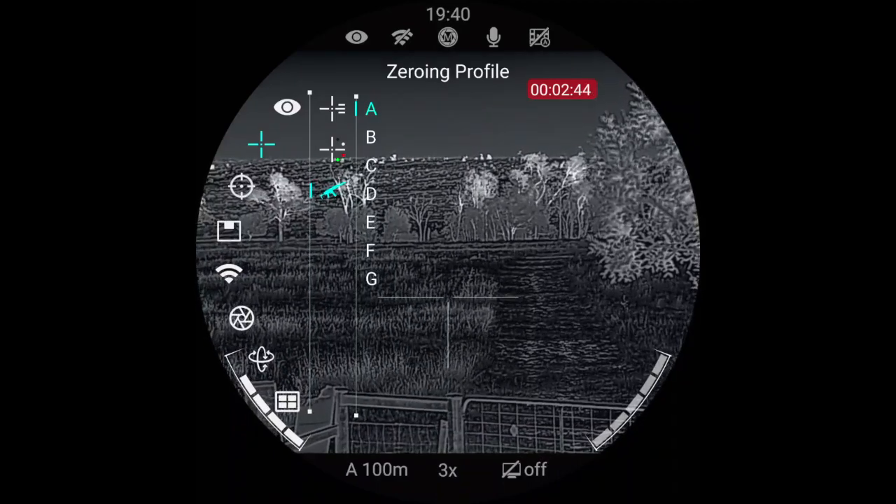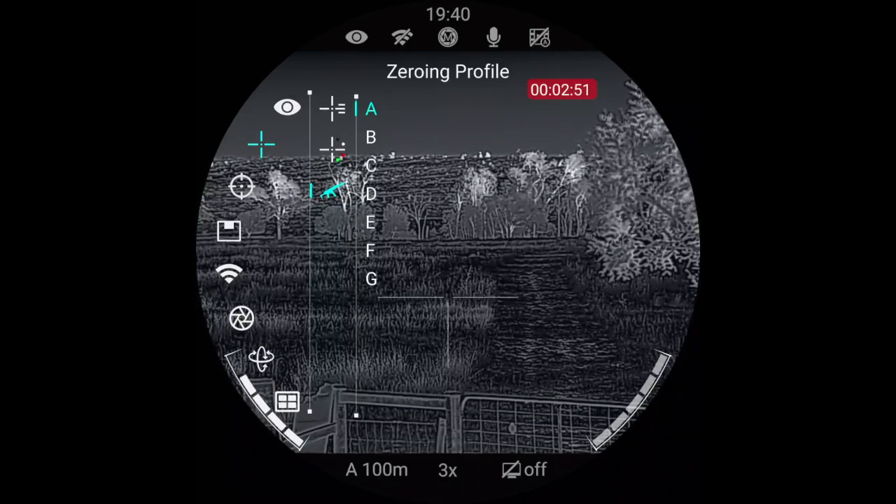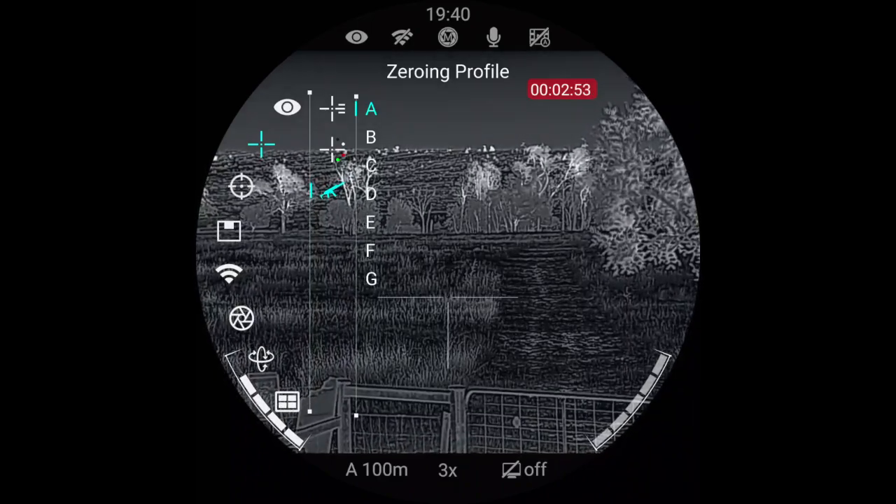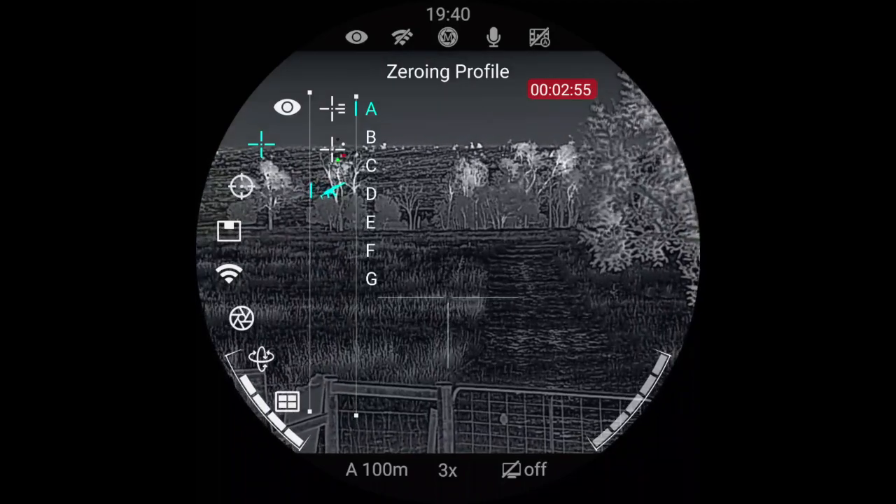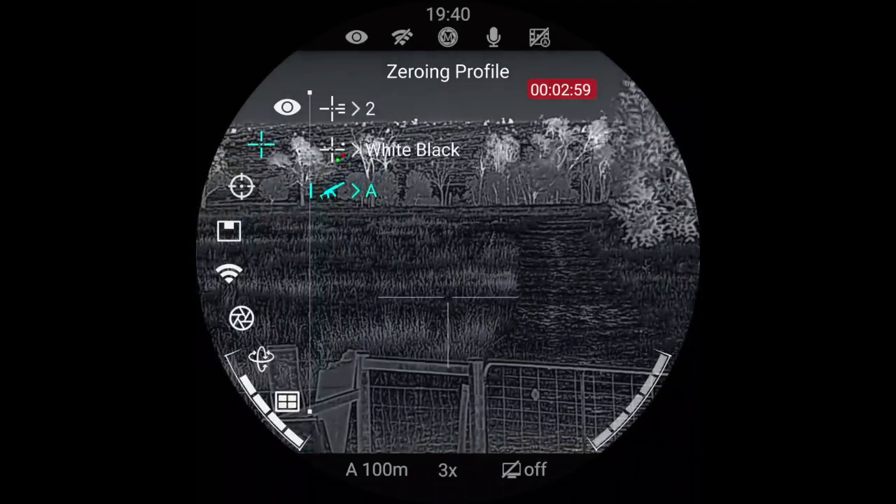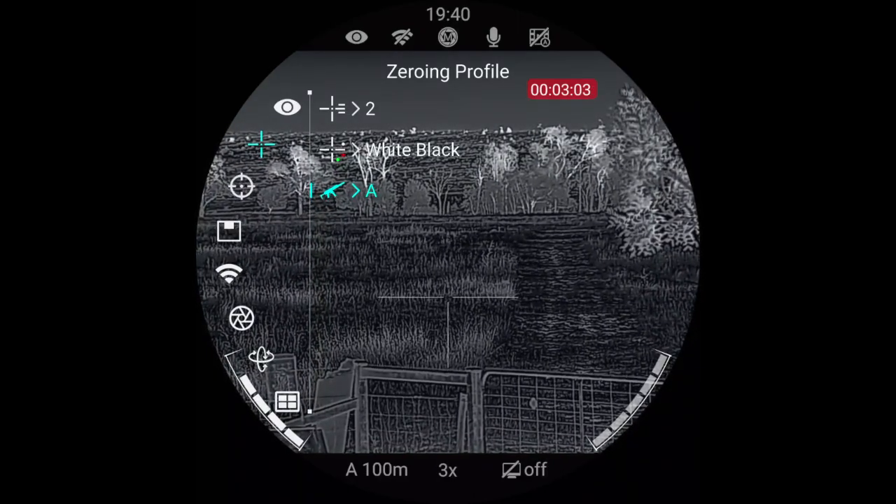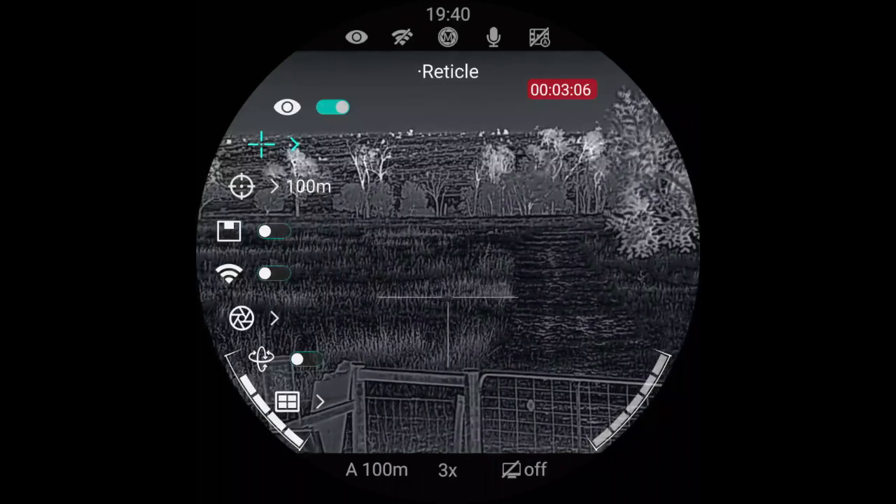So you've got 7 different profiles you can choose from, A through to G. That's for 7 different rifles you can actually put the scope on and have saved in. I'm just going to stick with profile A. So then I'll go back. You just hit the power button once, and that just goes back.